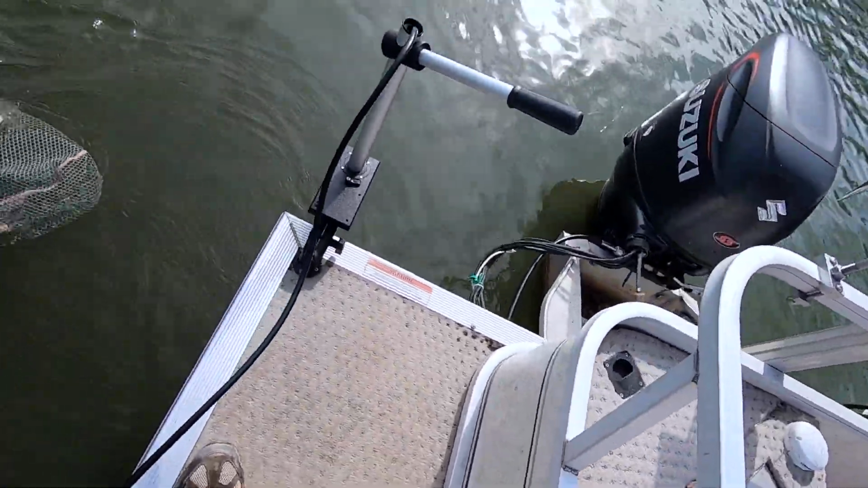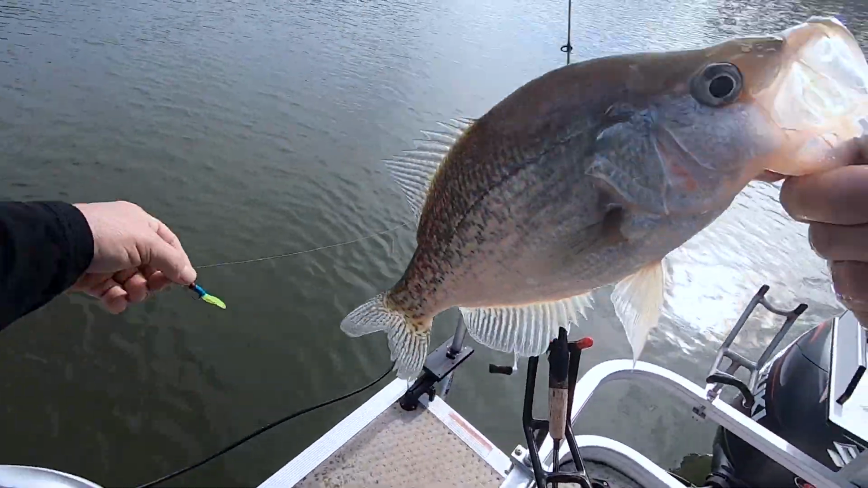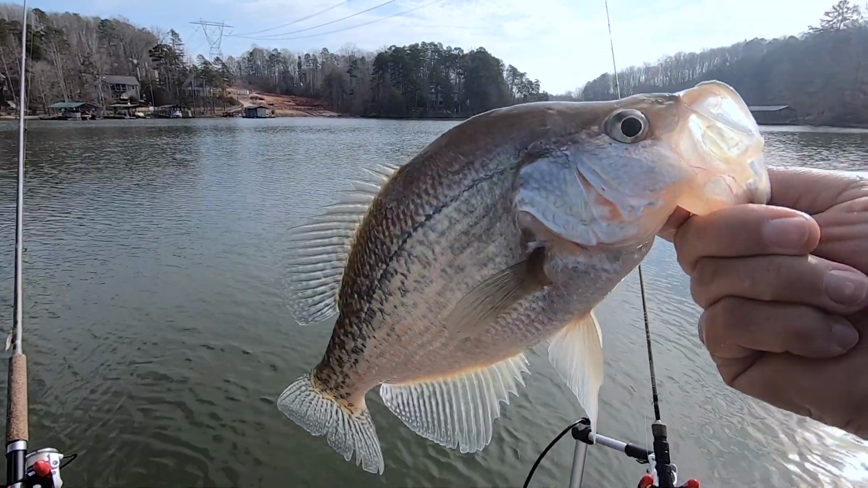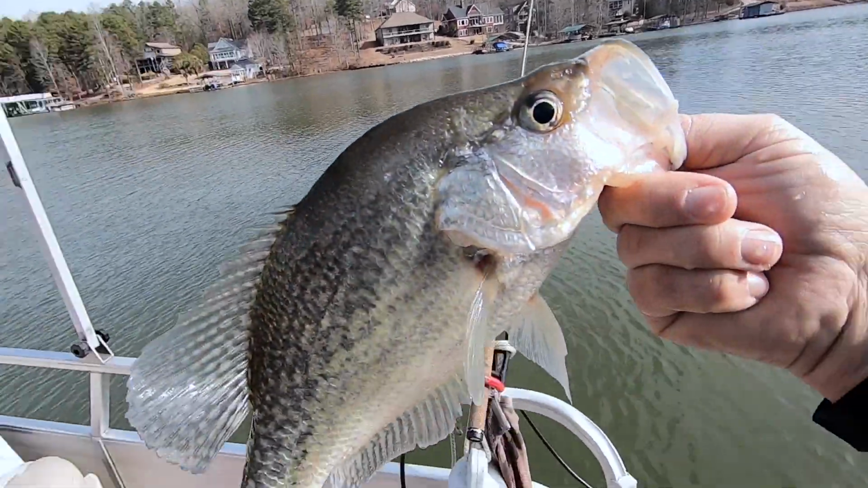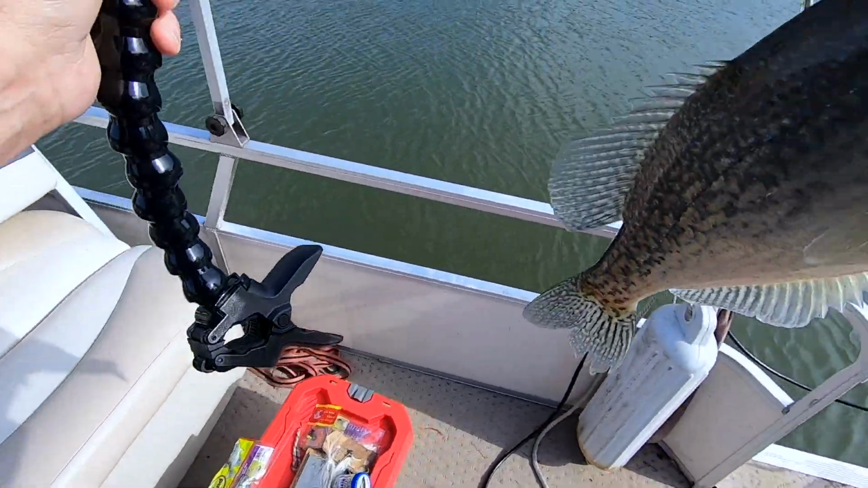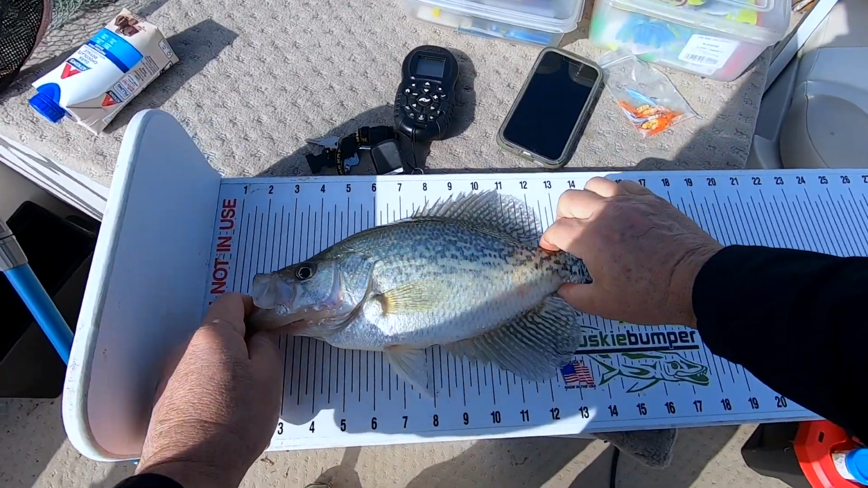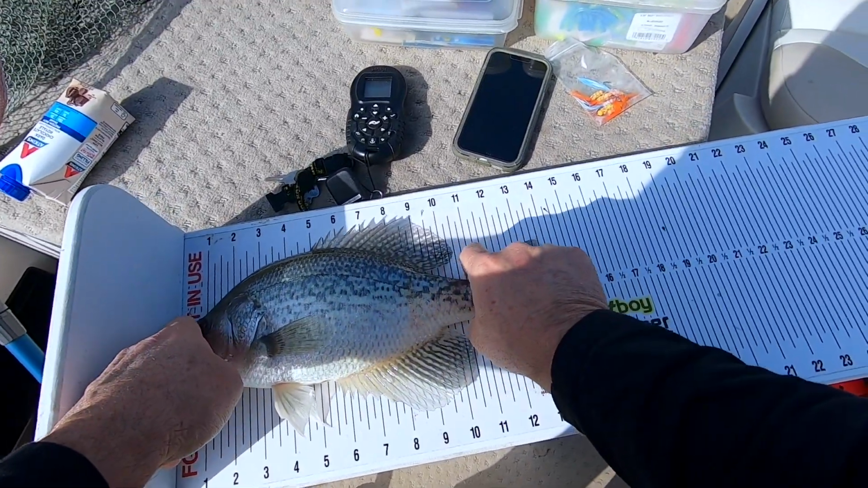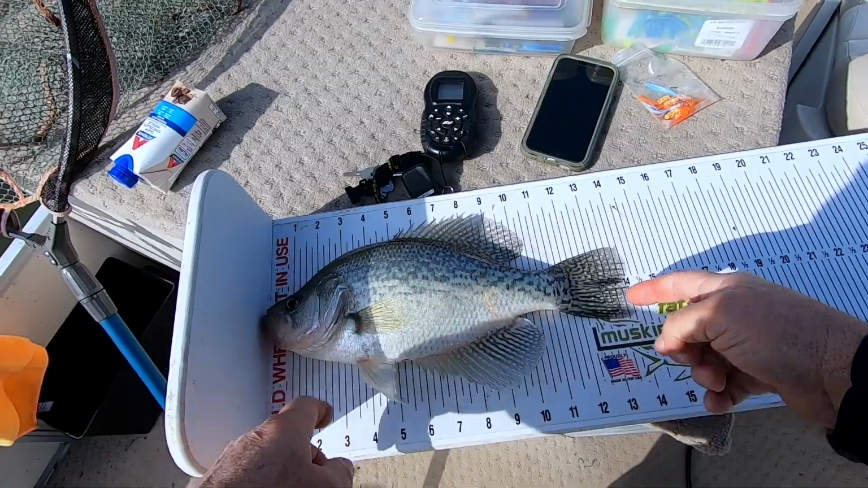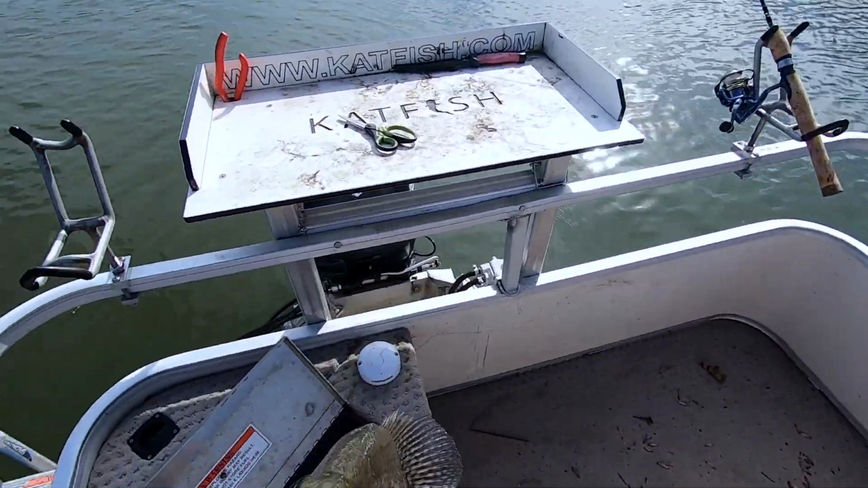That one in the net. There we go. Oh, that's kiwi for you. You don't have the numbers, but where you lack in numbers, you make up for it like that. All right, see how big you really are. That ain't bad. That is a 14 1/4 inch fish. I think most people would take it.